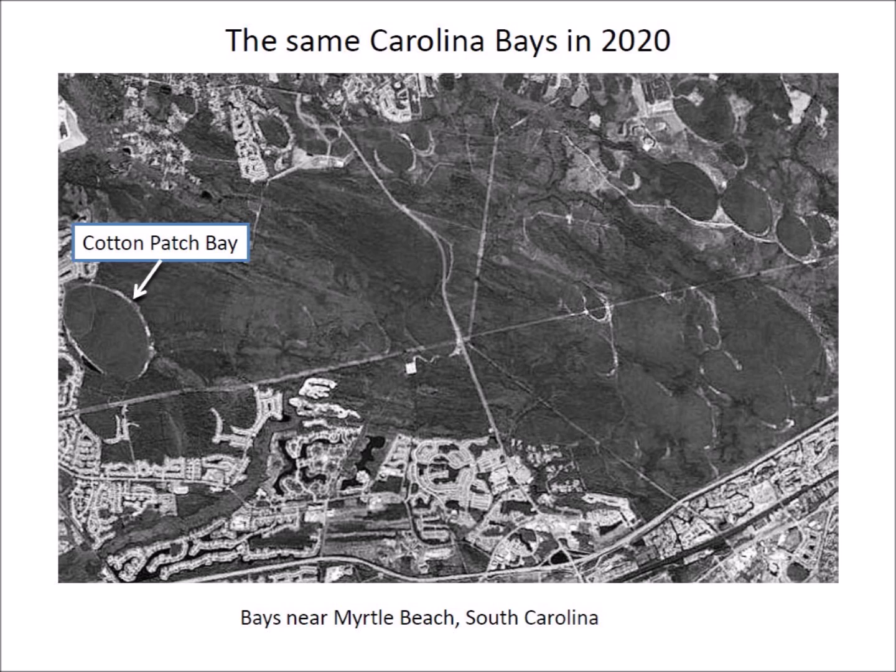The Aeolian-Lacustrine hypothesis proposes that the Carolina Bays have been forming for 200,000 years by the action of wind and water, but in this image we can see that during the last 90 years, Aeolian and lacustrine processes have caused the disappearance of many bays, and not a single new bay has been created.